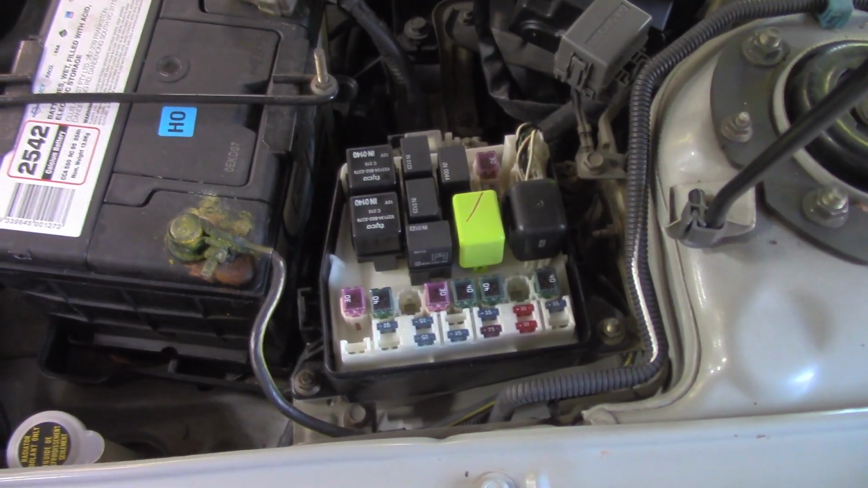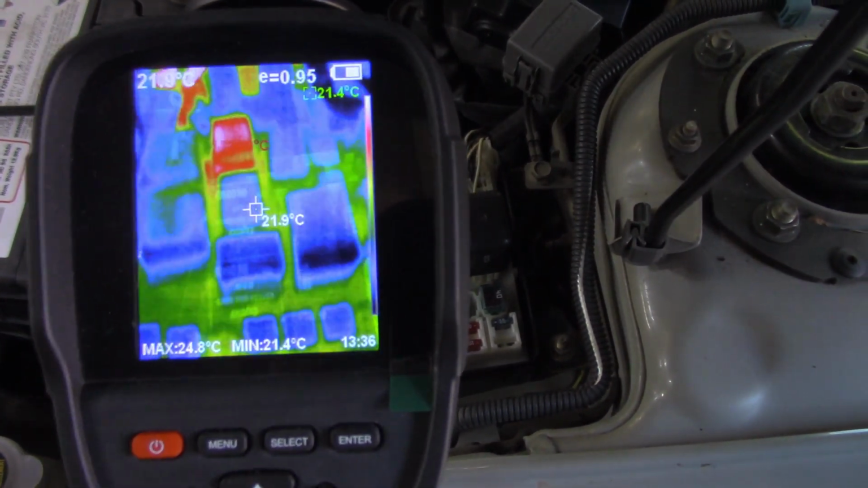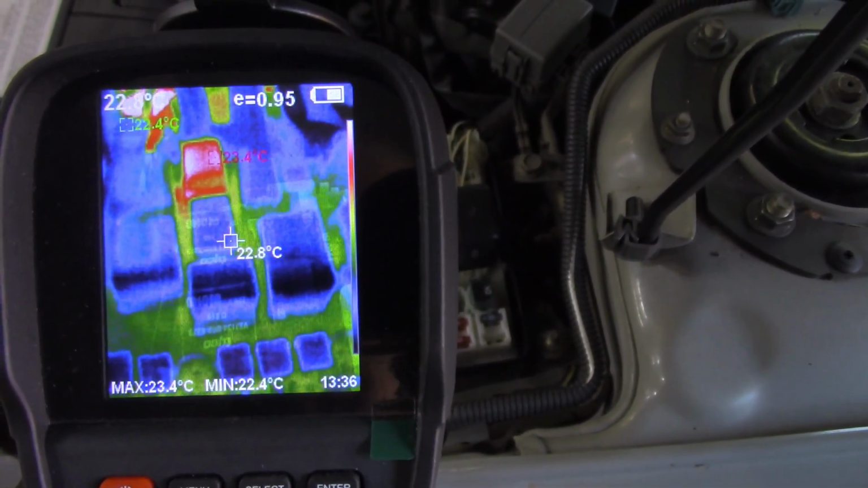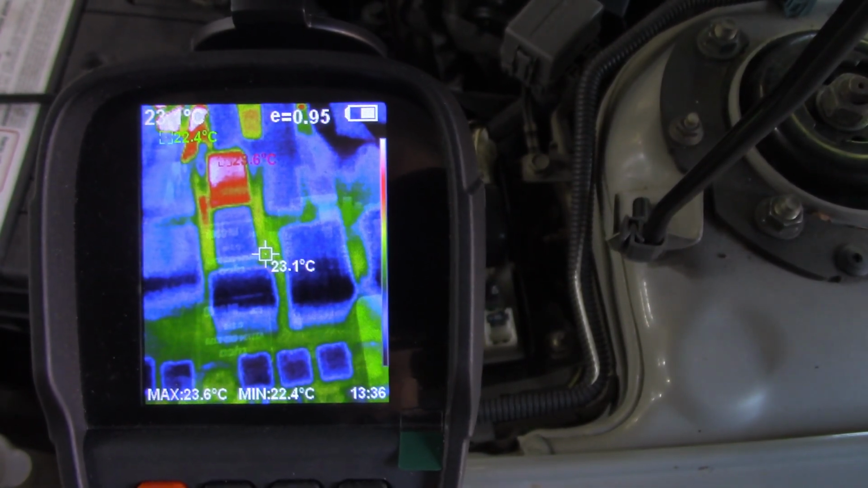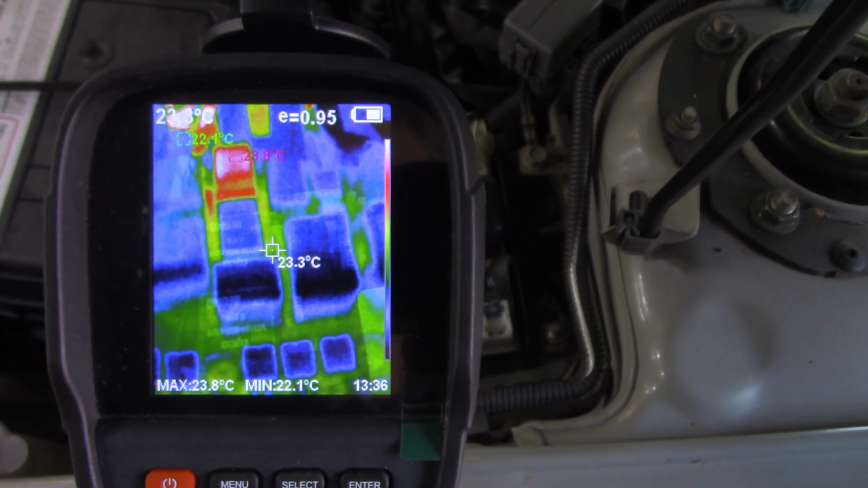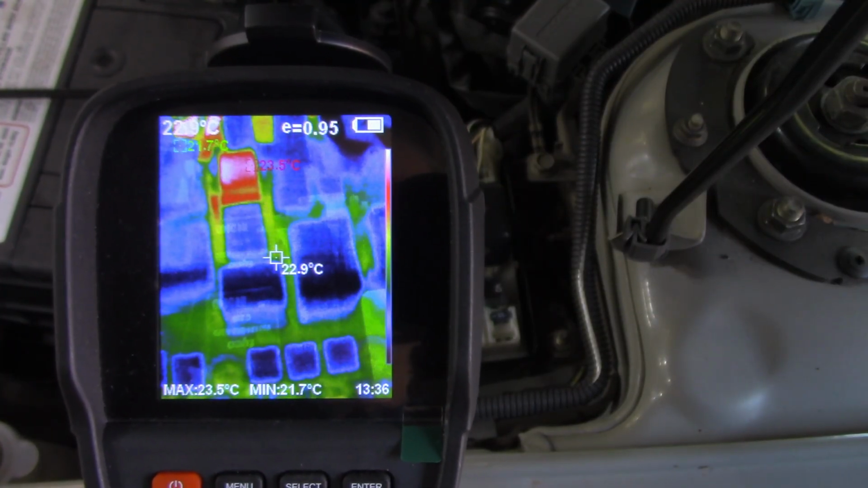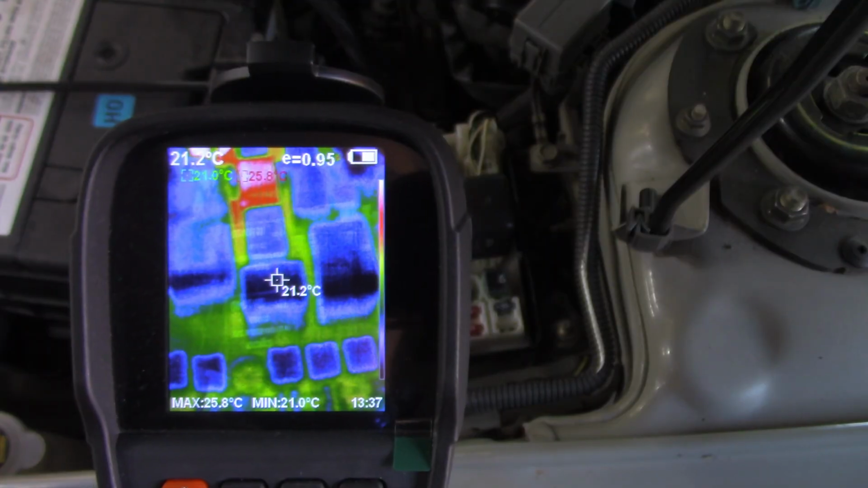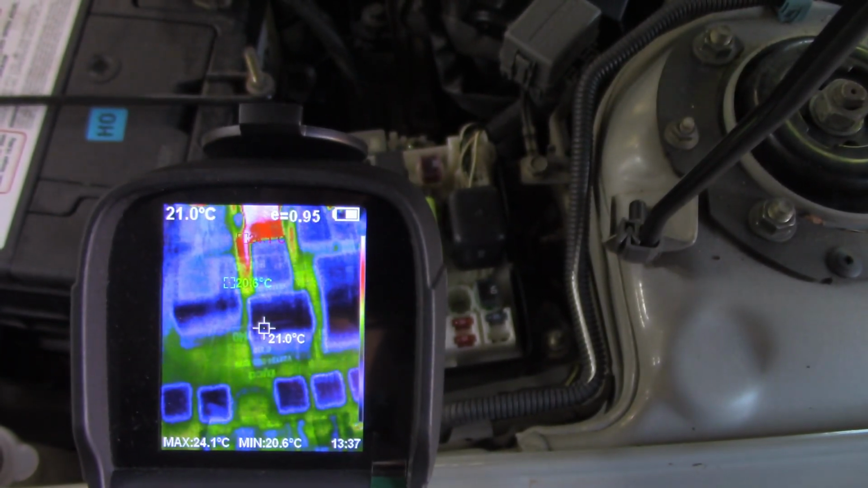Even when we're looking for a parasitic drain, the thermal camera can be used. Simply by coming across our fuse box there, you can see the relay is live. Now I've turned on the park lights just to give you an indication of what it would look like if there was a circuit that was live that we were looking for. You can see it's lit up like a Christmas tree. Sometimes you need to put your hand in there just to give it a comparison so that it doesn't look for a single heat source. But in this case, the park lights have been on for a little while and you can see that that relay is quite hot. So it's a good indicator for a parasitic drain.